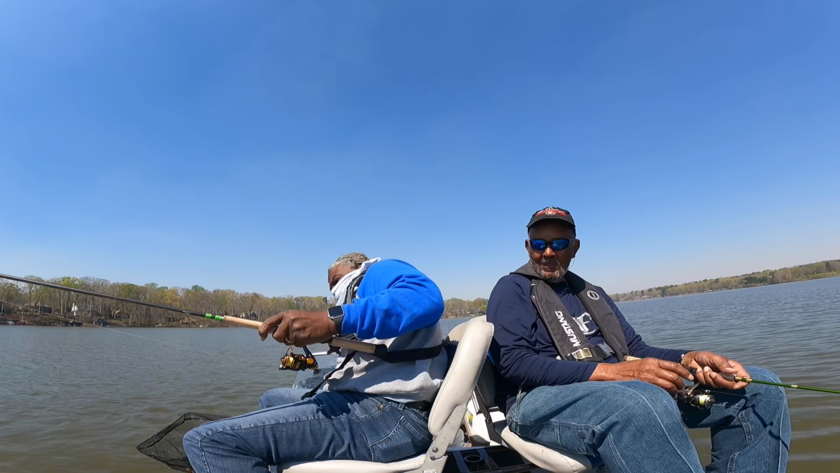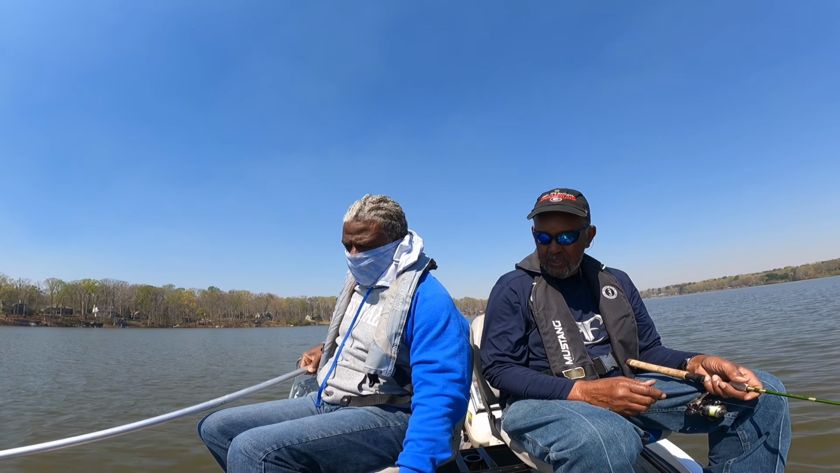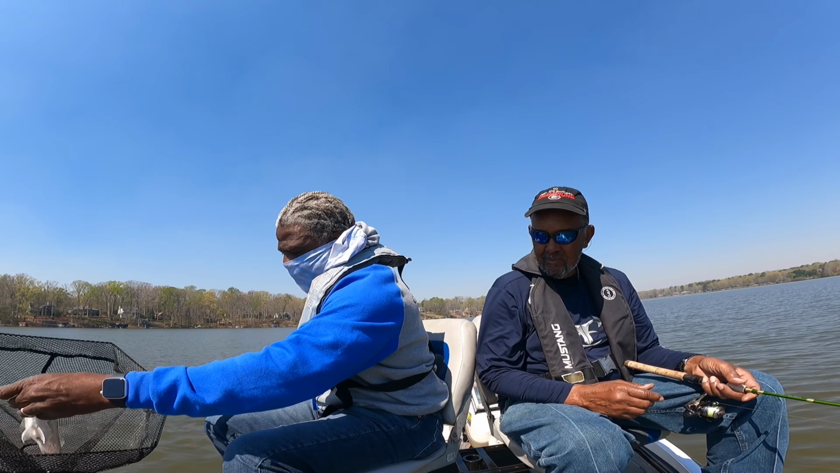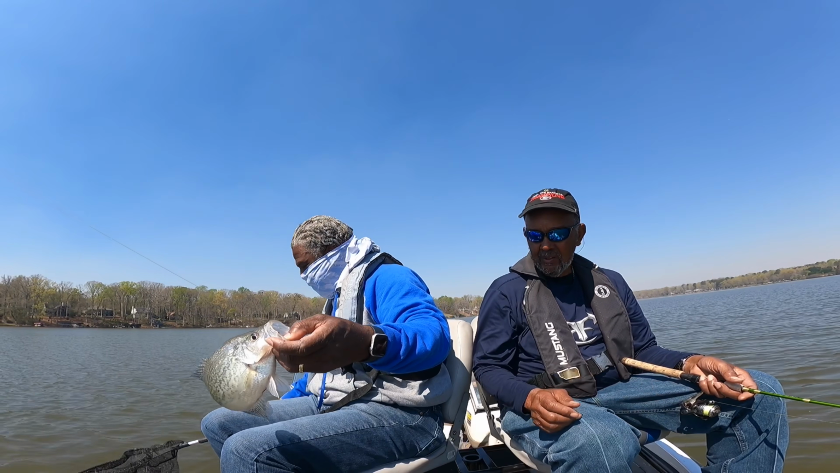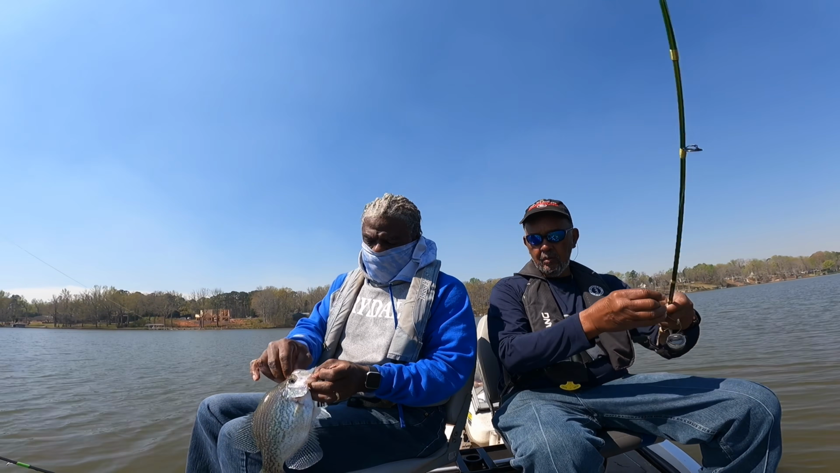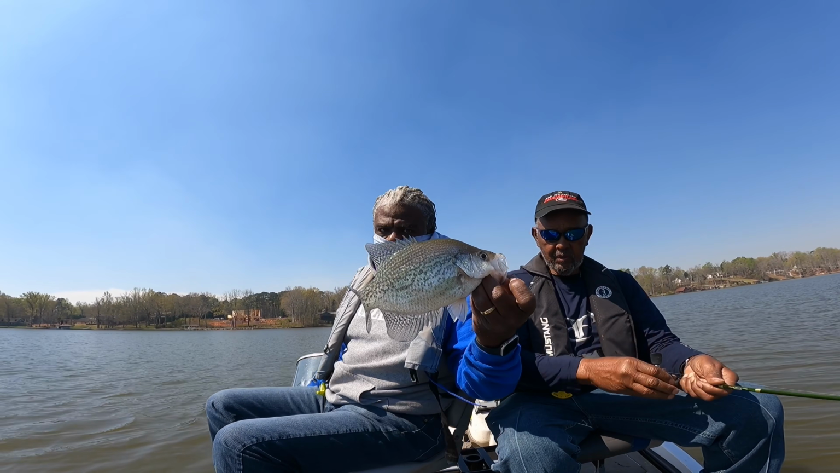It's a good one too. Oh, might be almost big as that other one. Good fish. Boat flipped her into the net. She ain't that big. Nah, she ain't big as the other one. Little fish down. We catching them.